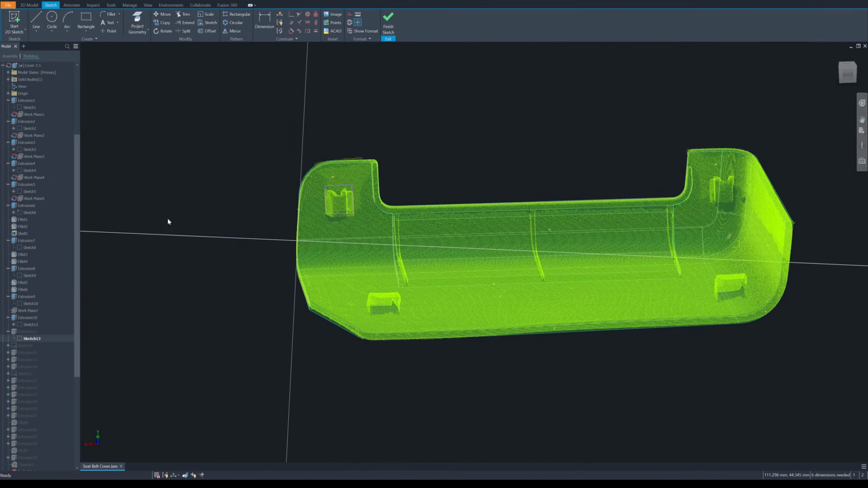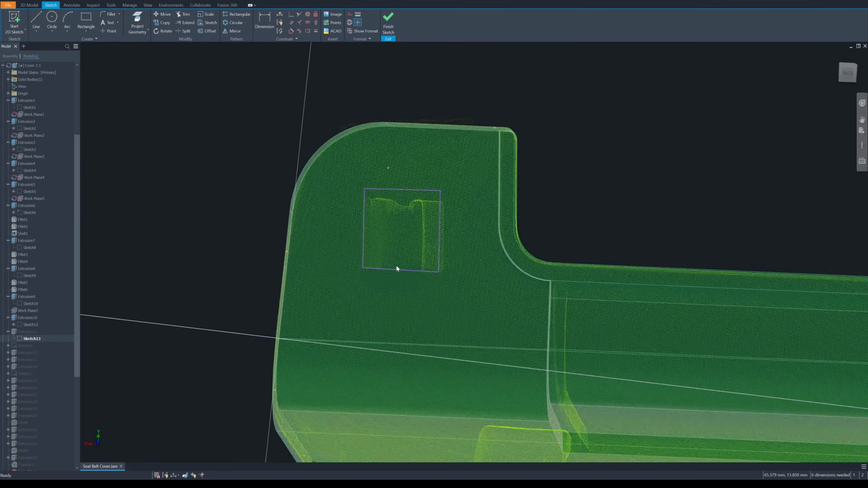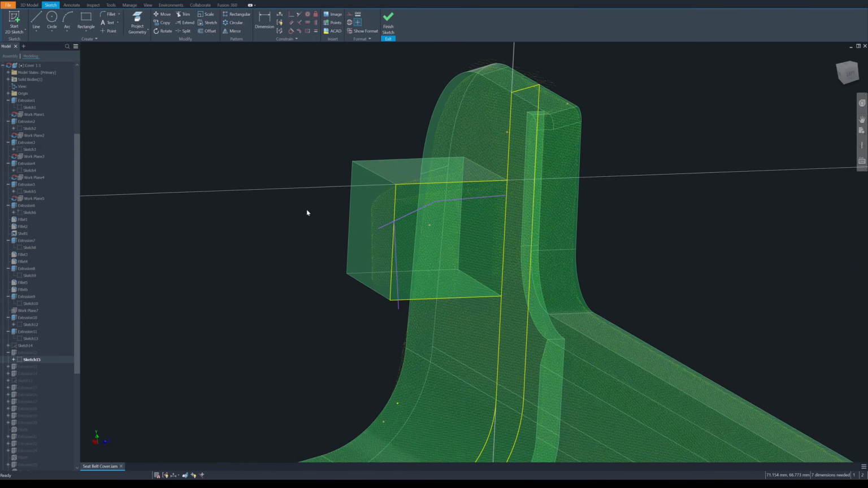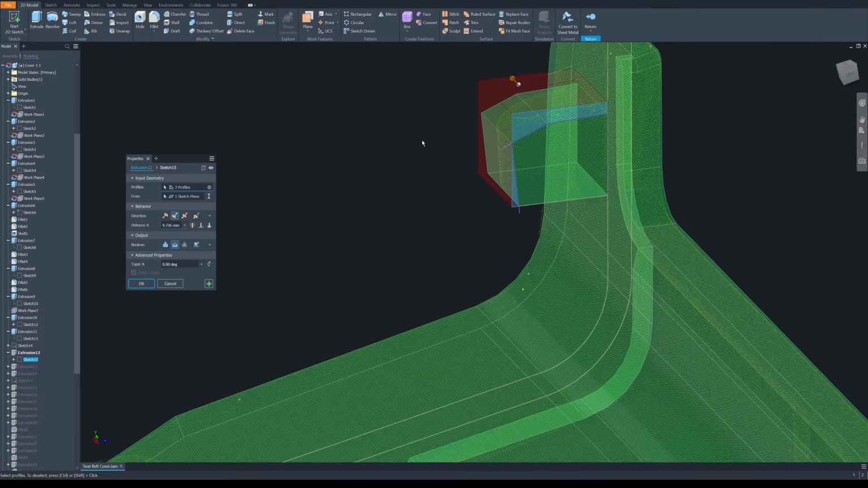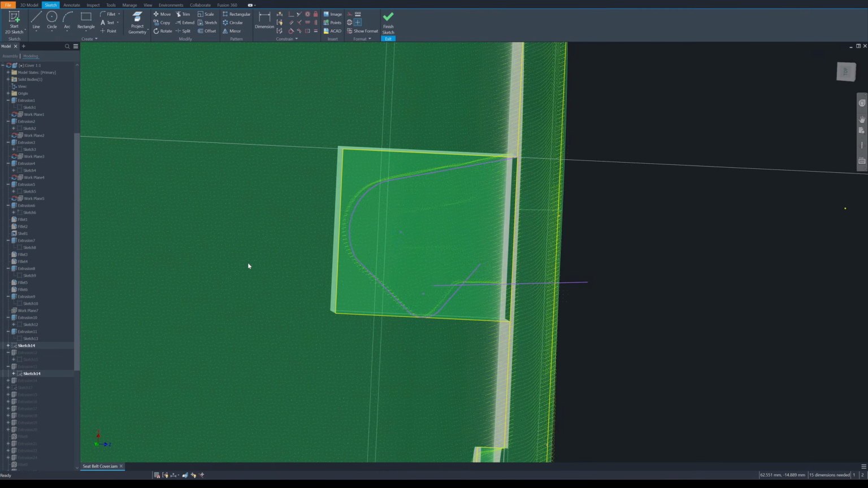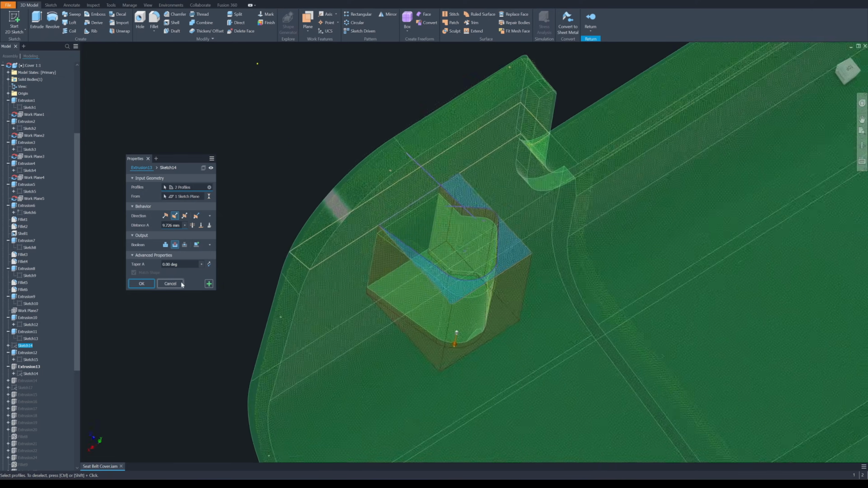Okay, next I'm going to make the push pin. First I create a sketch like a small square, and then I extrude it. I extrude it like this, and then I create the first sketch by tracing along the point cloud to cut the first profile for the push pin. This is the first profile, and here's a second profile. See here, I trace it along the point cloud. Okay, here's the second cut, and now I have a complete first push pin.